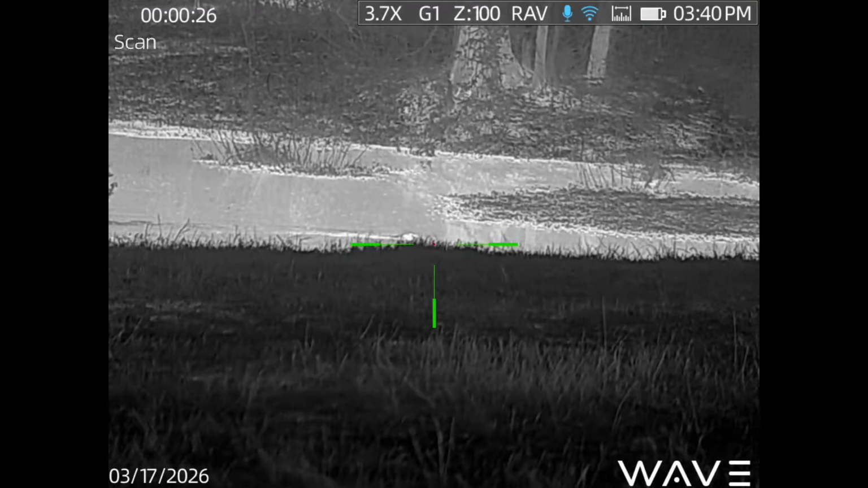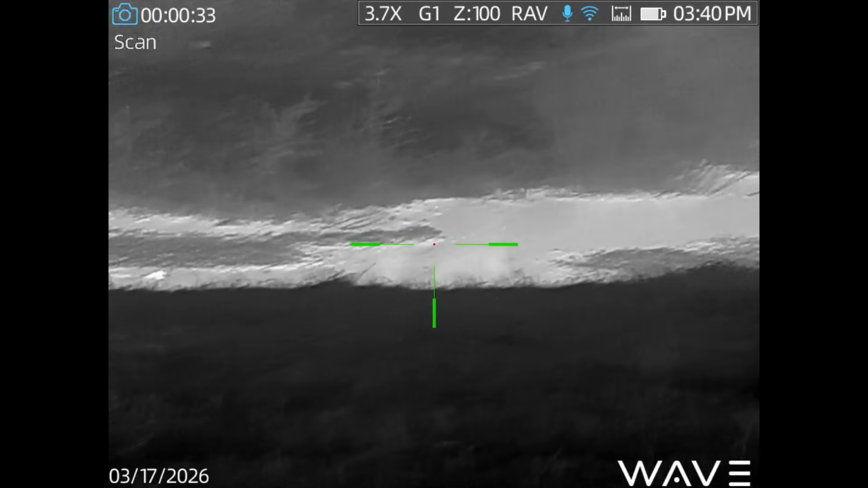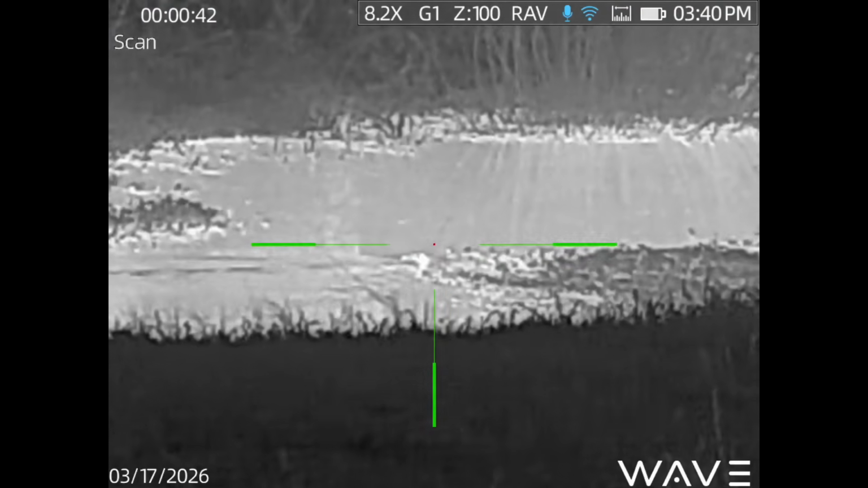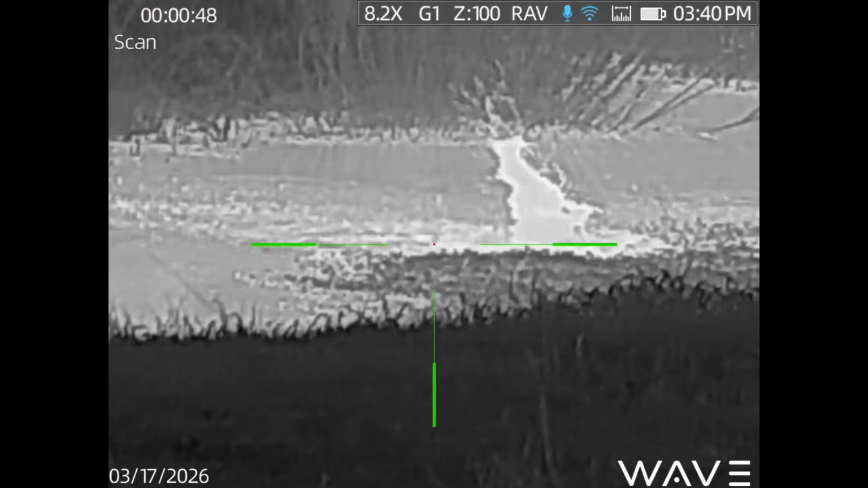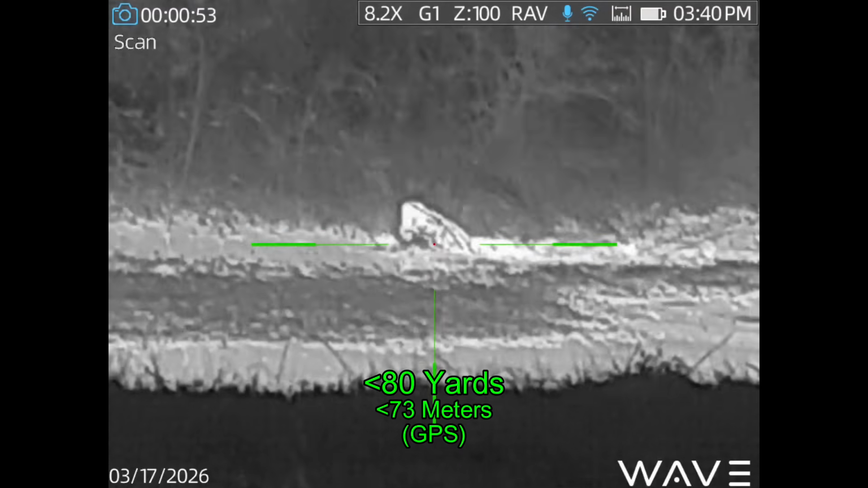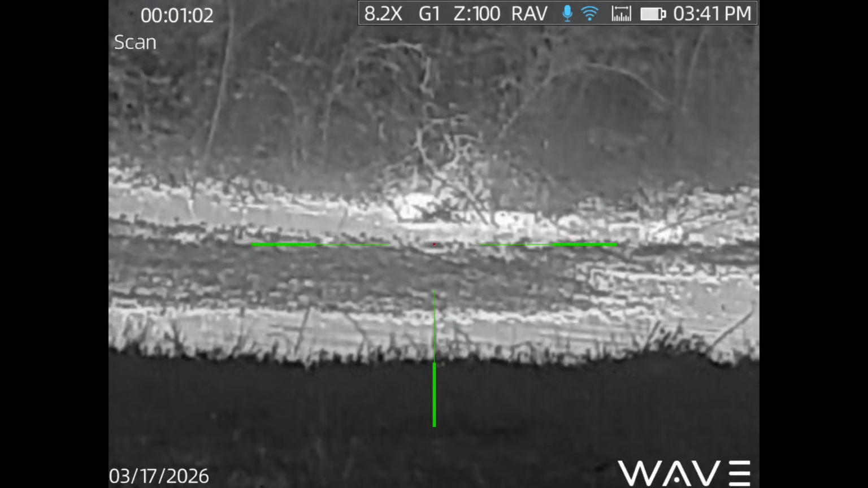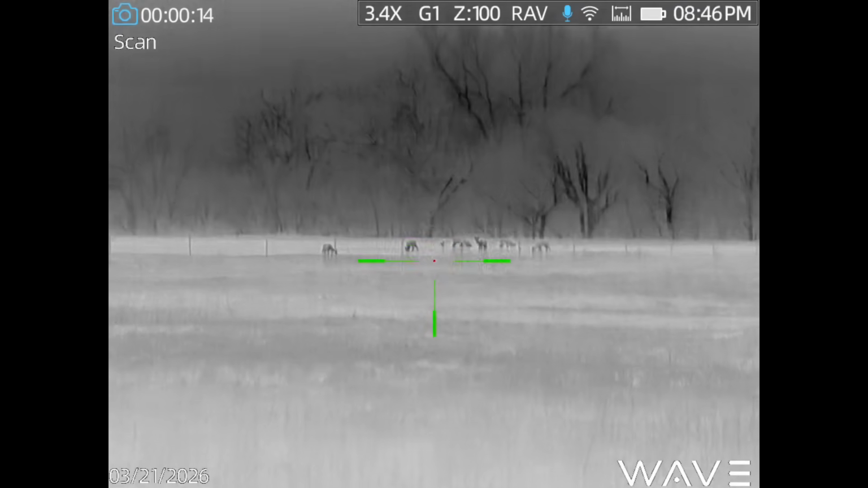And right now, as the beaver's on the move, I'm waiting for it to slow down, or maybe stop would be really nice. They don't do that a whole lot in the water, but sometimes they do, and I might get lucky. And he slows for the corner right here. And that was a hit, but he's still alive. Gets to the bank and finishing shot. And that's two beavers down. Now this was the last beaver shot, and that was 12 days ago, and I'm happy to say the creek has no more beavers at this time.